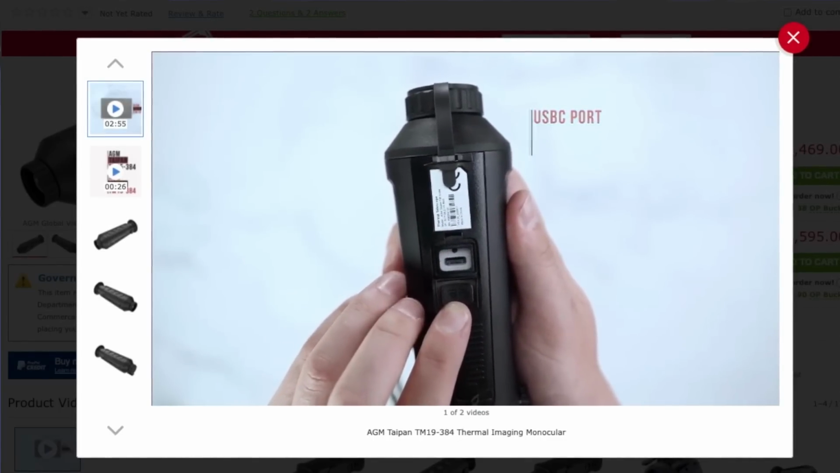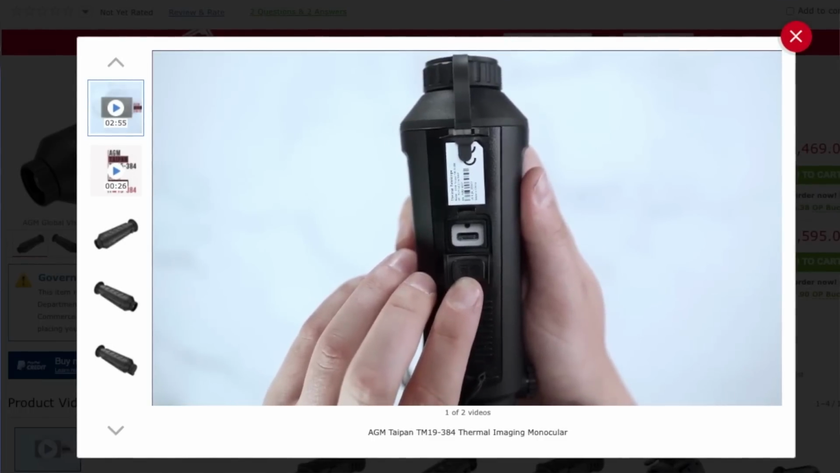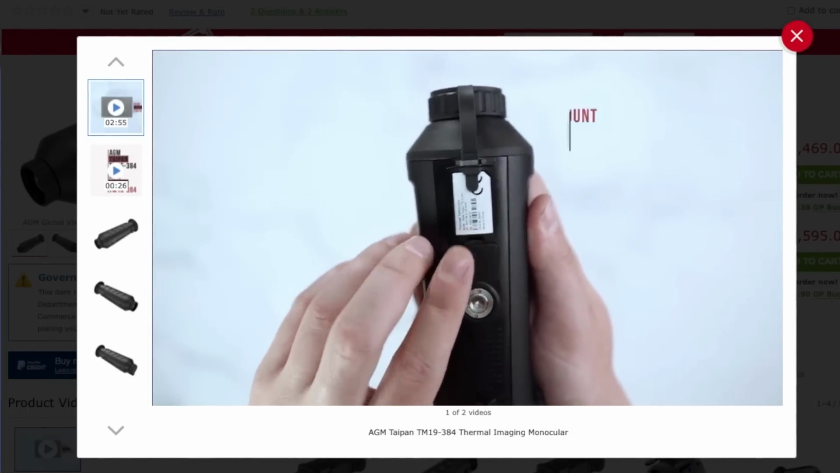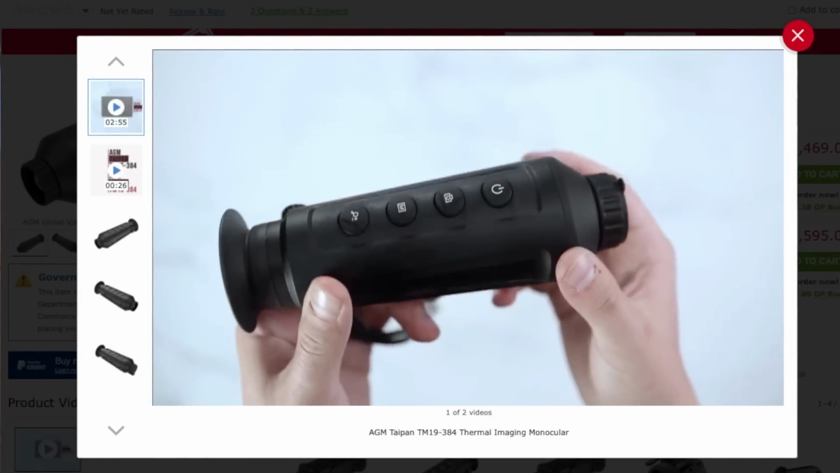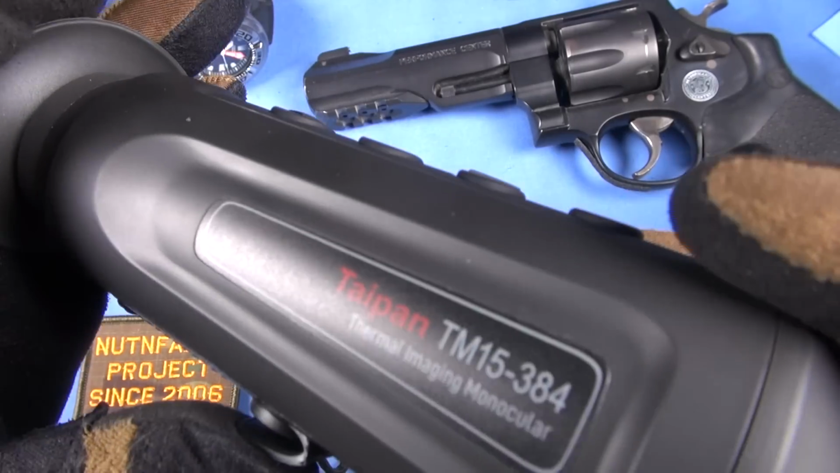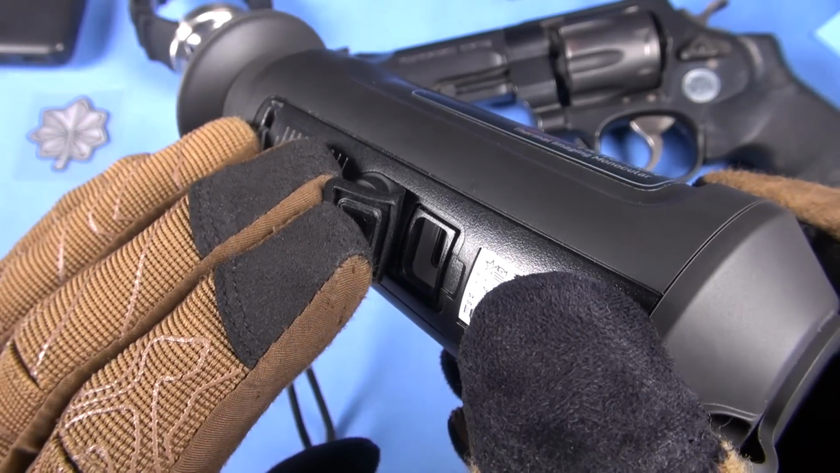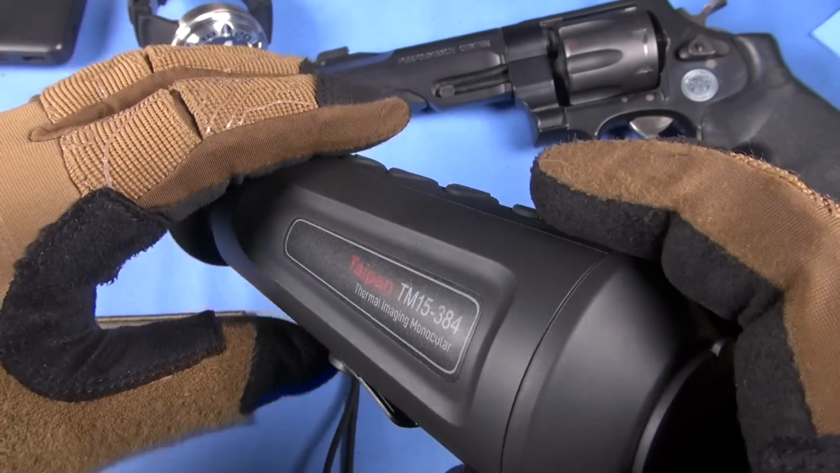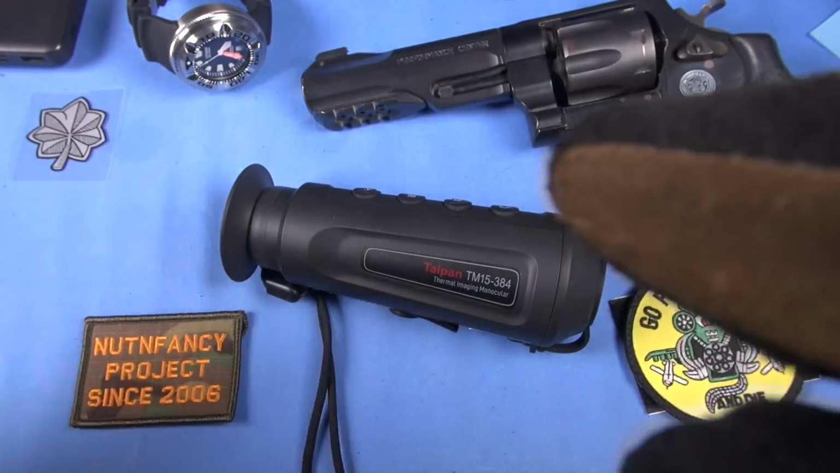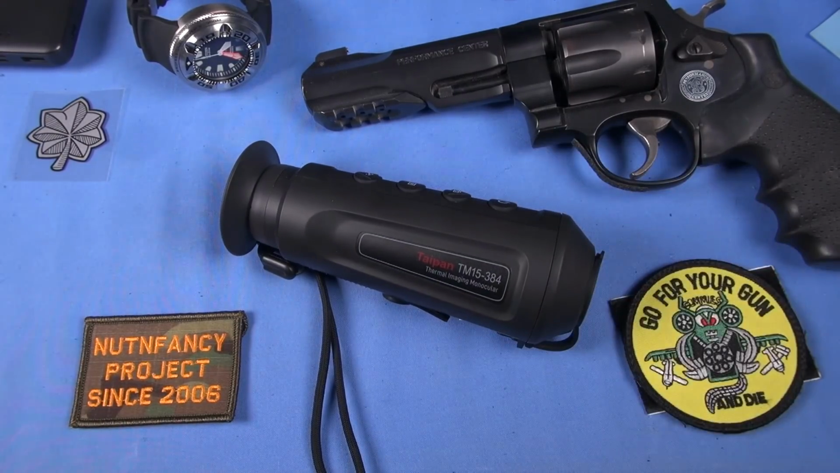IPX67 is a water resistance. It is rated for a 1.5 meter drop onto a hard surface. That's pretty dang good. There's no SD card that you're going to put in this. It has a built-in 8 gigabyte memory. And the way you're going to offload your video or photo images on this is by attaching your USB-C, then attaching it to your computer if you don't use the app. I think if you use the app, you can download them to your phone, transfer the images through your phone. Again, I didn't do that, but pretty straightforward, I think, if you decide to do that.